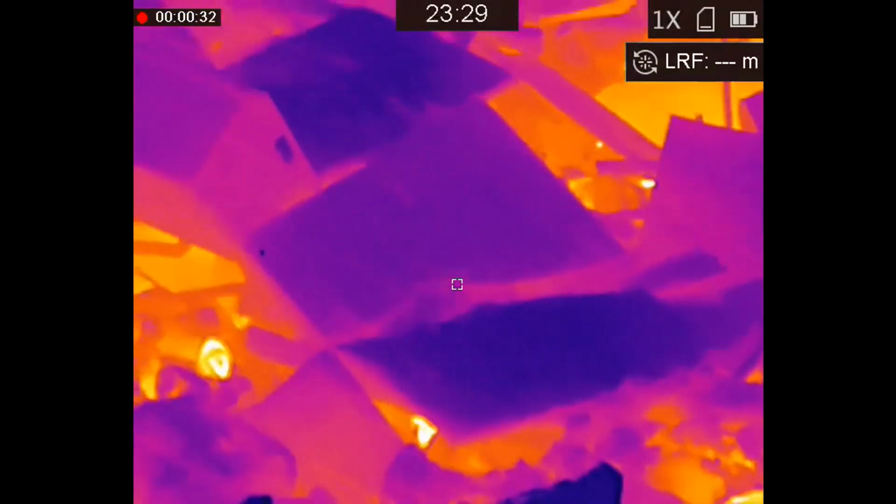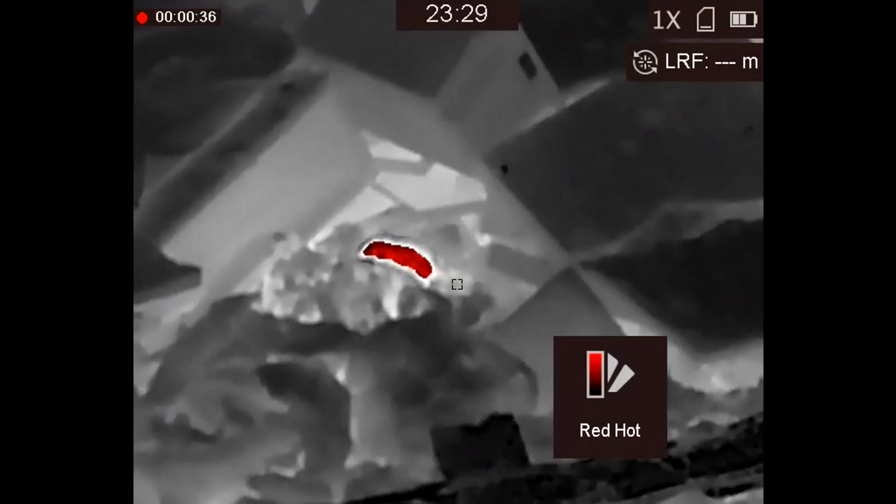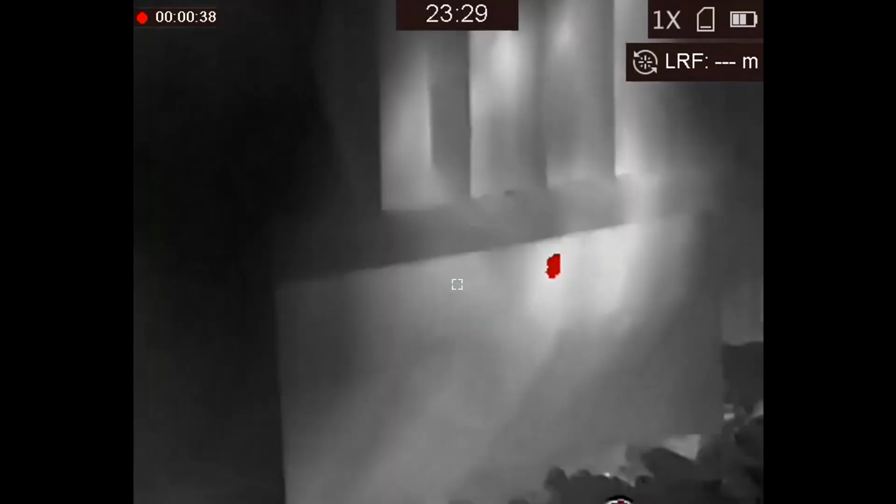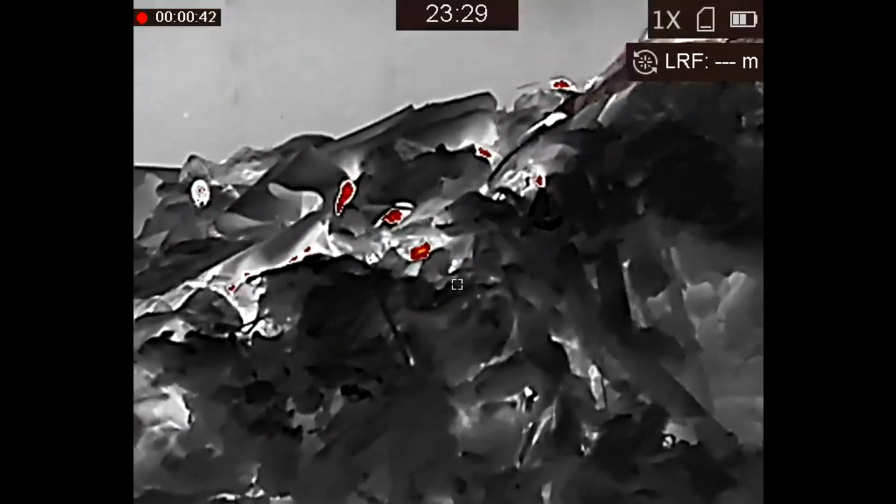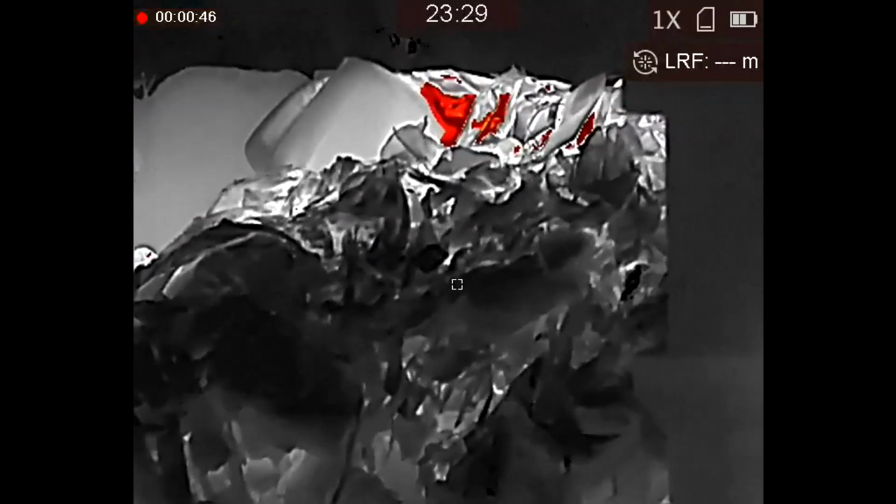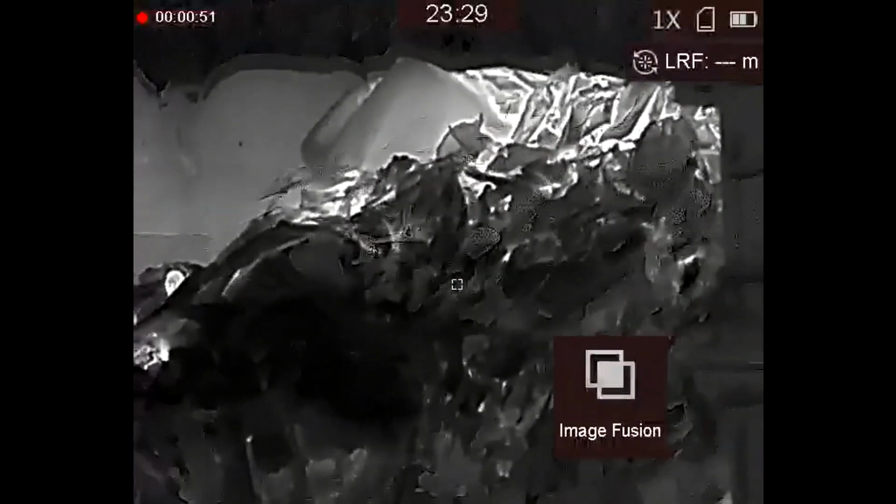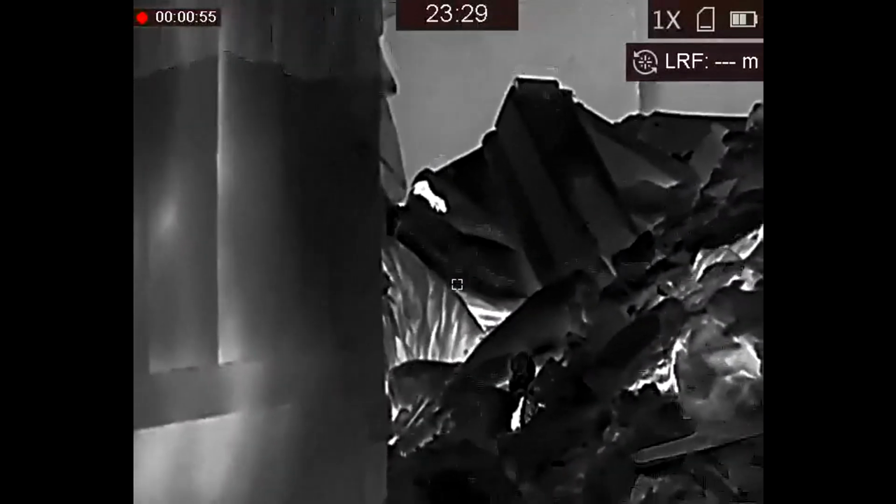Just giving you a sample of what it's like here. A few rat bodies there, and a few live ones. Into red hot, which to me, pardon the joke, is a load of rubbish, because as you can see, there are false positives from using red hot mode. Some of the rubbish glows red, and then we're into optical mode, which is a poor man's night vision, and then into image fusion, which is sort of optical with thermal white hot overlaid.